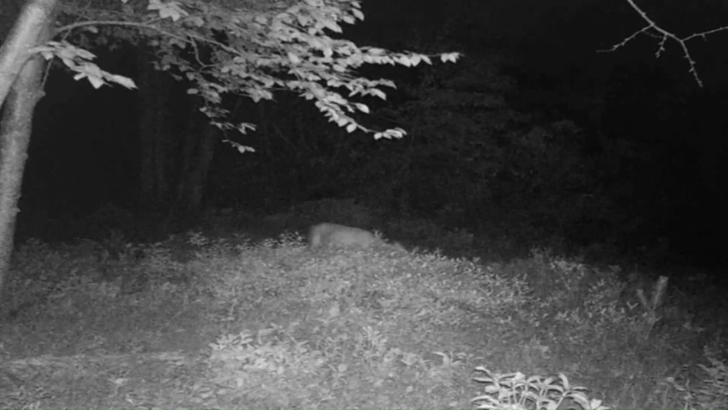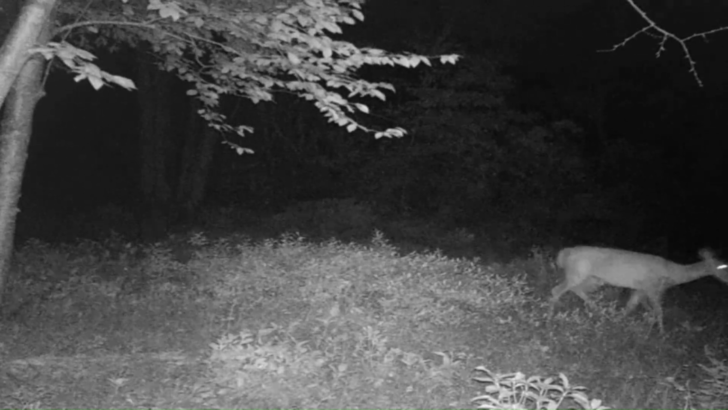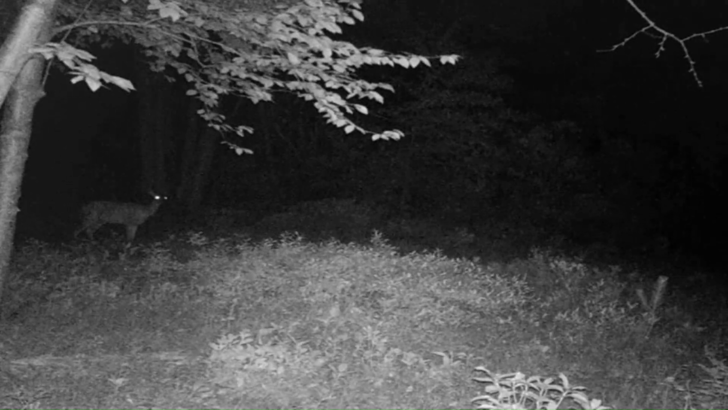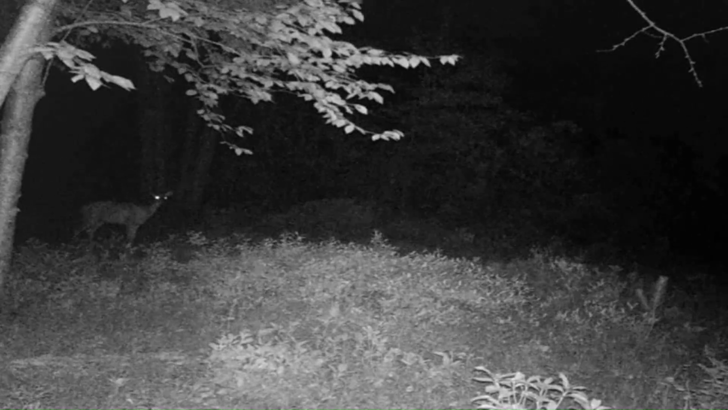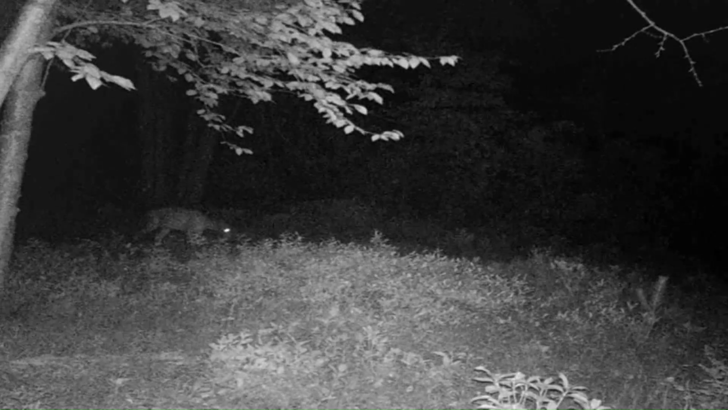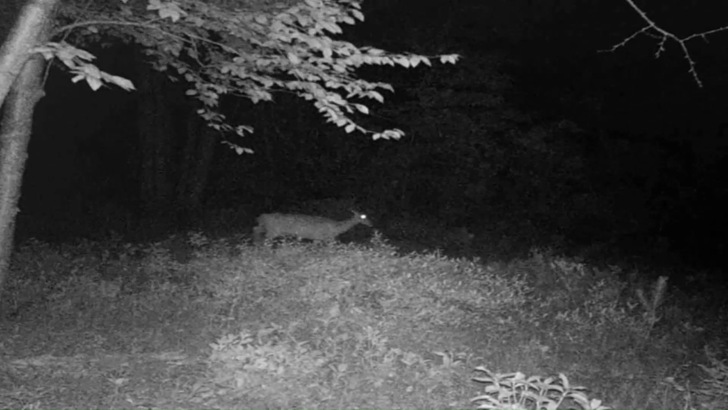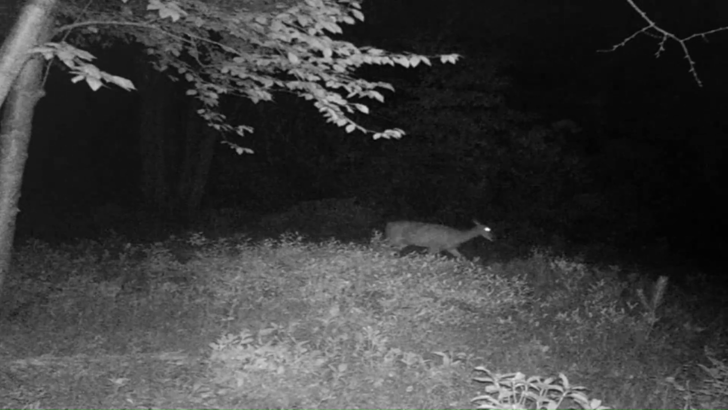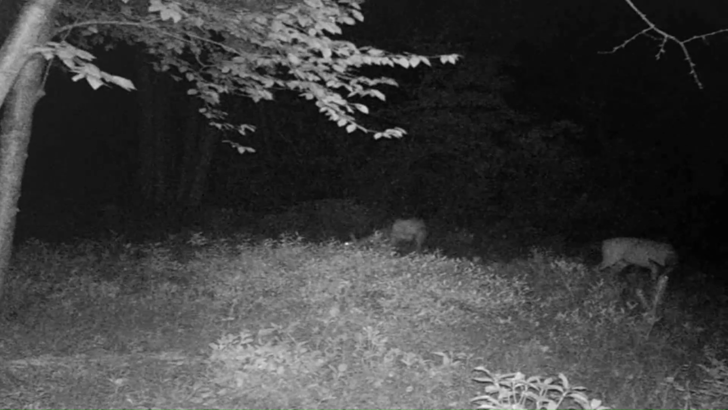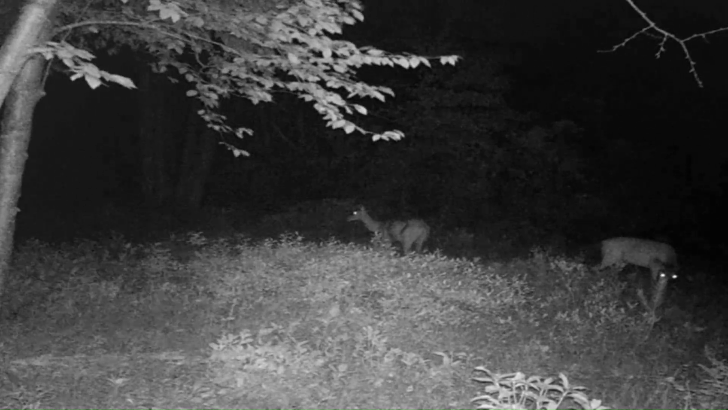We got a doe coming back through. And another doe wandering through there at night. And then we got a couple of deer in here feeding this night.